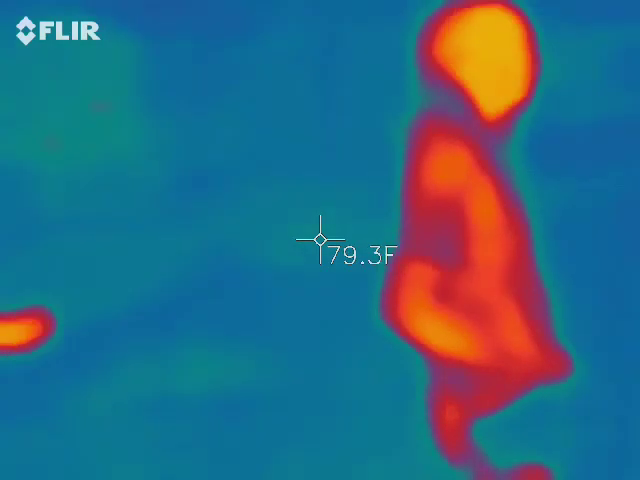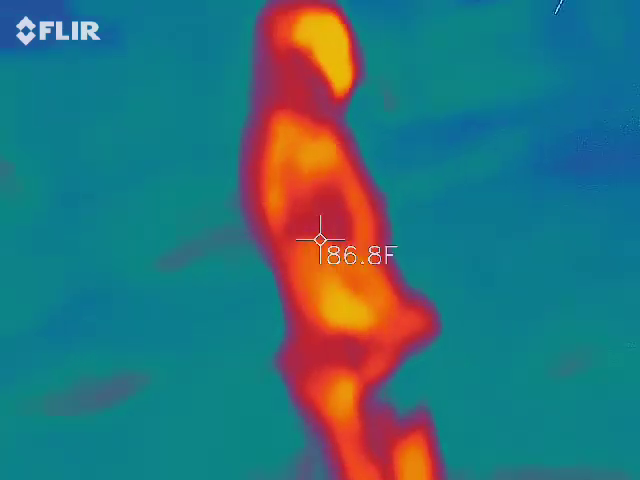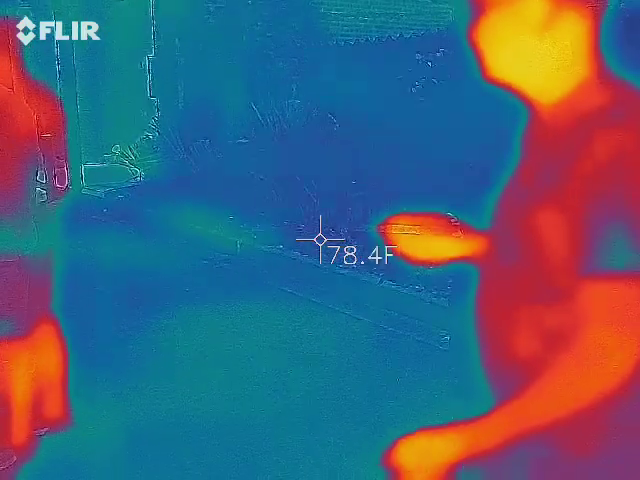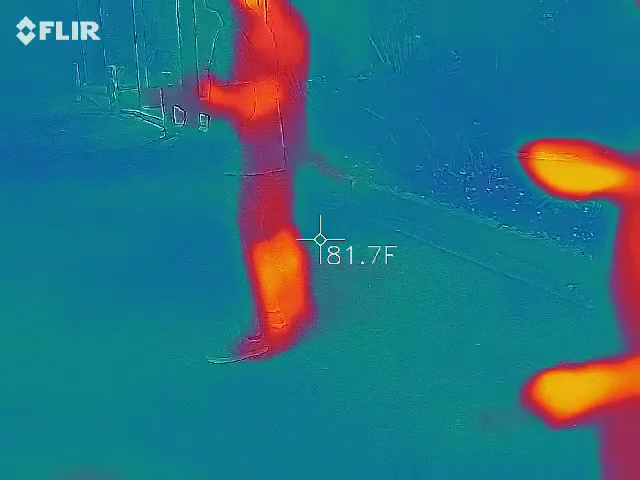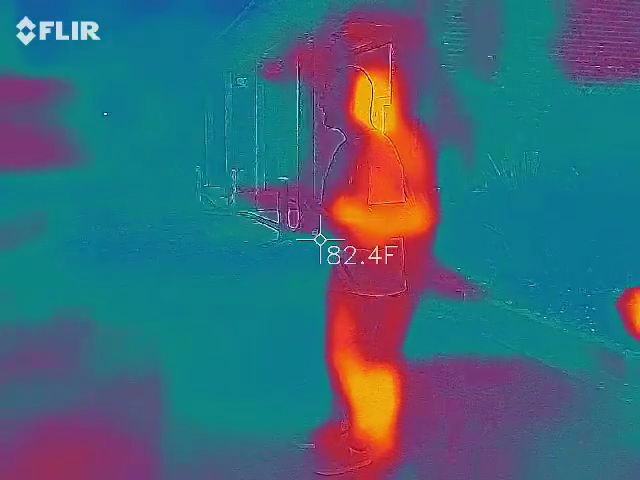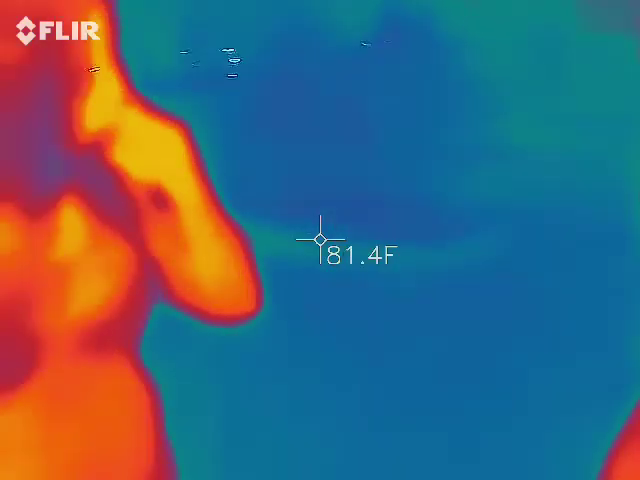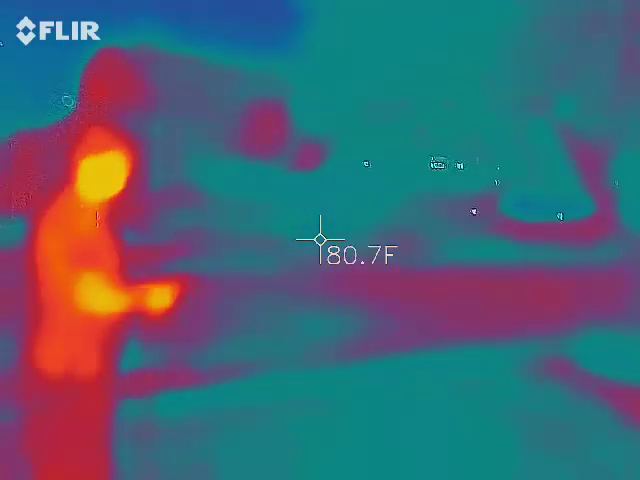Bye, Wyatt. We are going to say goodbye. Can you say goodbye to us? I will see you tomorrow. Bye. Okay, close enough. I didn't get anything. So I was seeing his outline ahead of his heat signature. Sometimes it goes a little off until it calibrates itself. So it does happen.